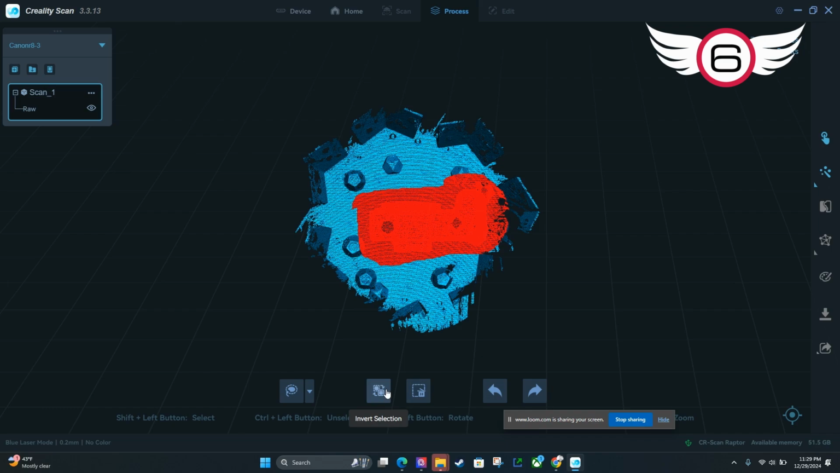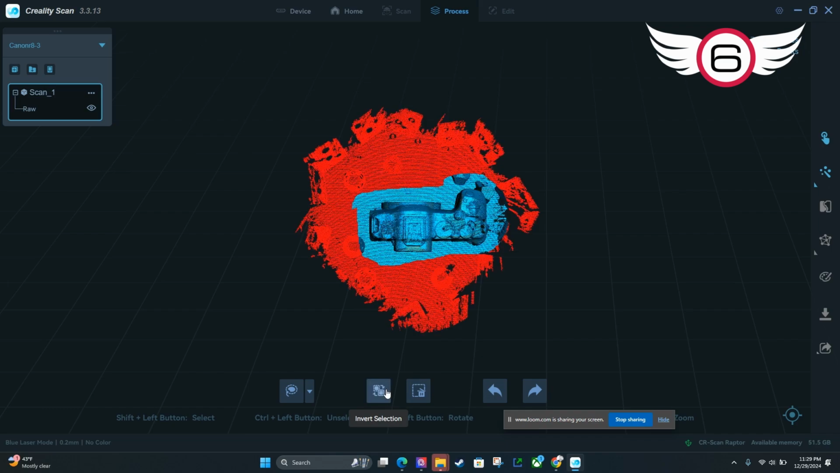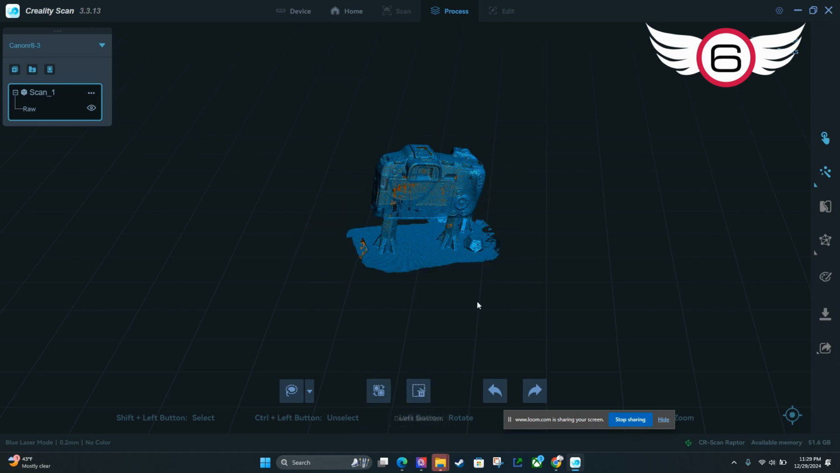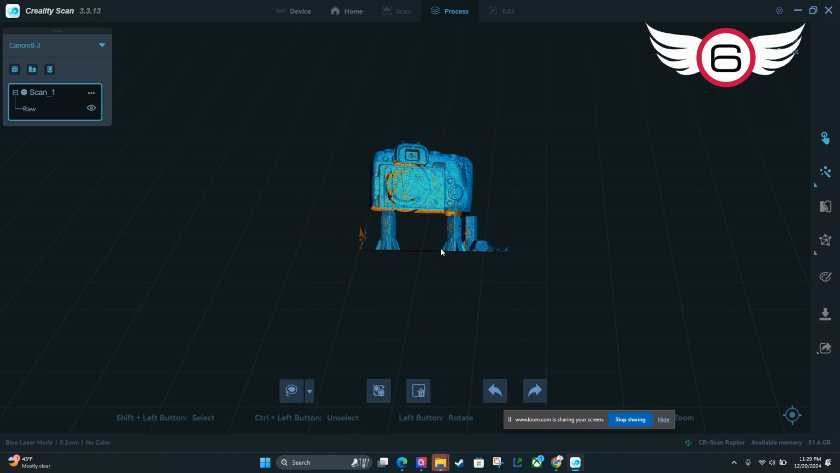And what I'm going to do is hit invert selection. And when I hit invert selection, now everything else but the camera is selected. I'm going to go ahead and delete all that and just zap it out of there, right?